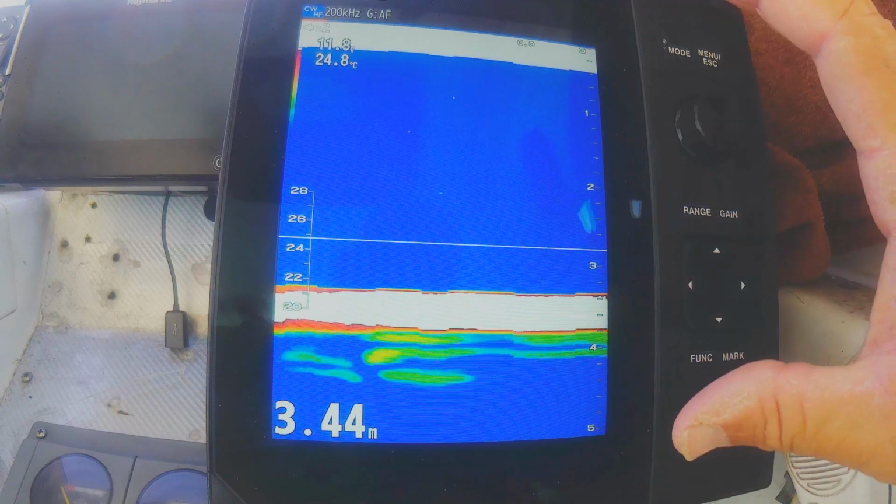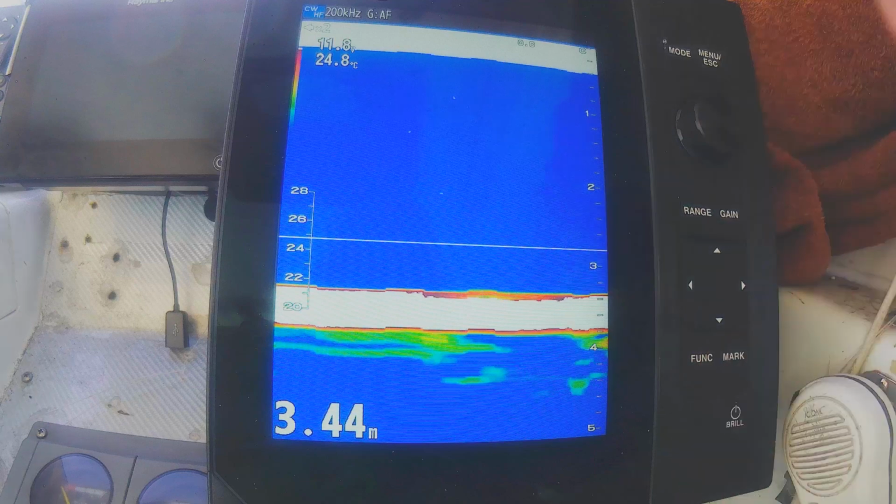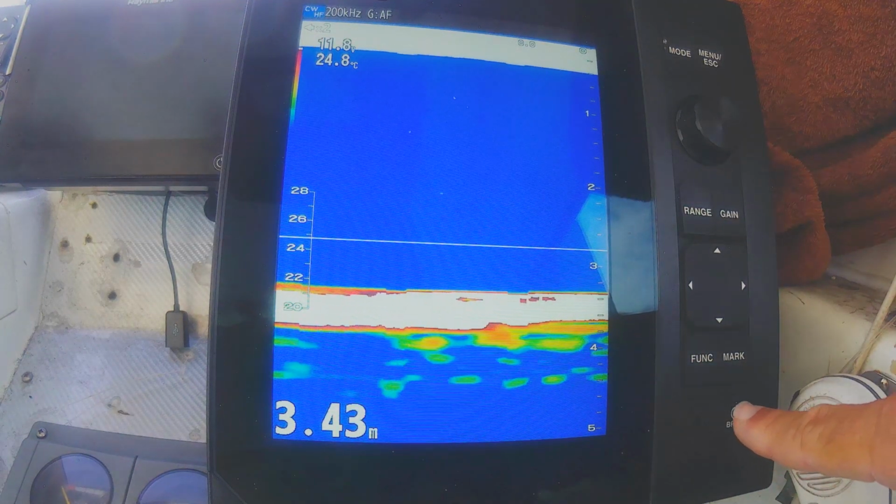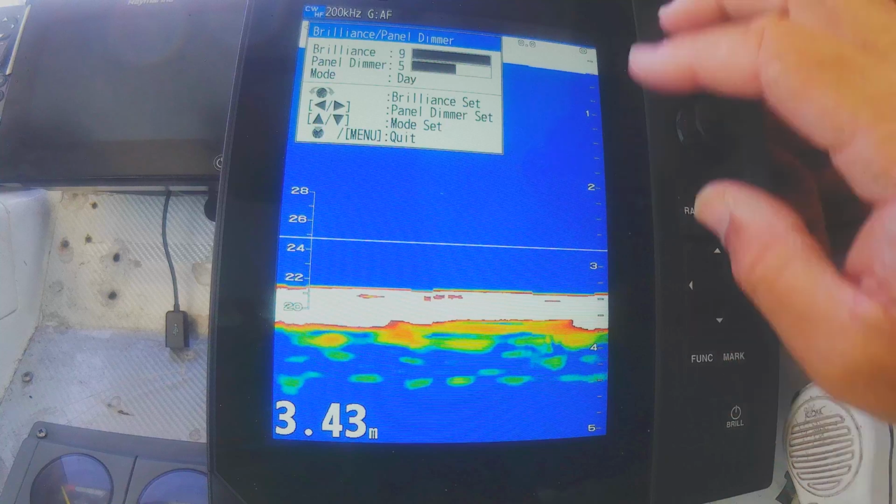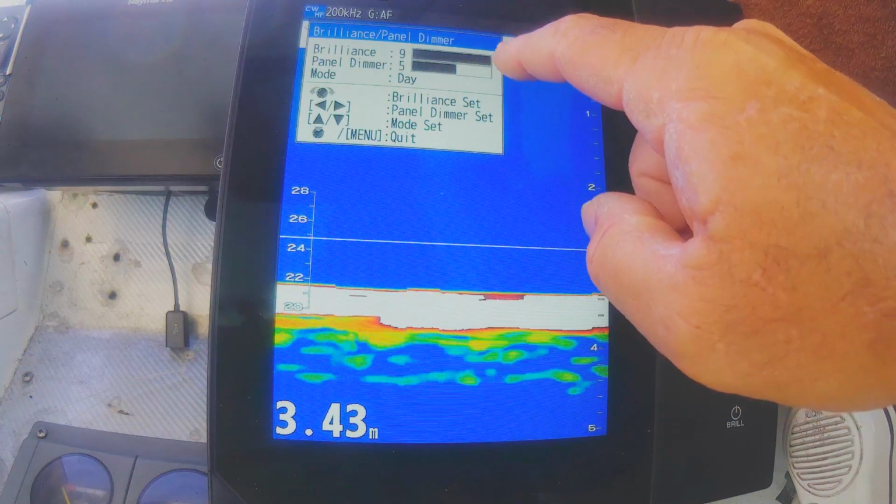So that's how your screen looks. We'll start pushing a few buttons. We'll start with the power button, so this is slightly different. So we hit the power button. You've obviously got your brilliance up here, so it's on 9, so maximum.